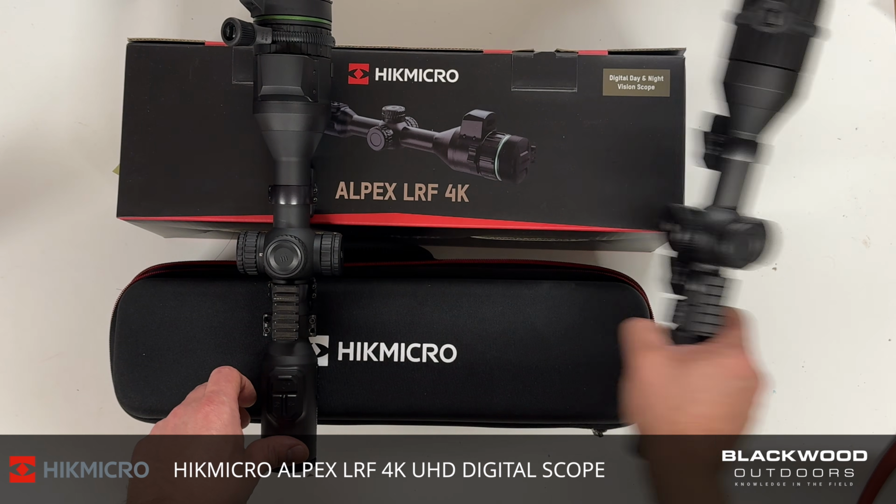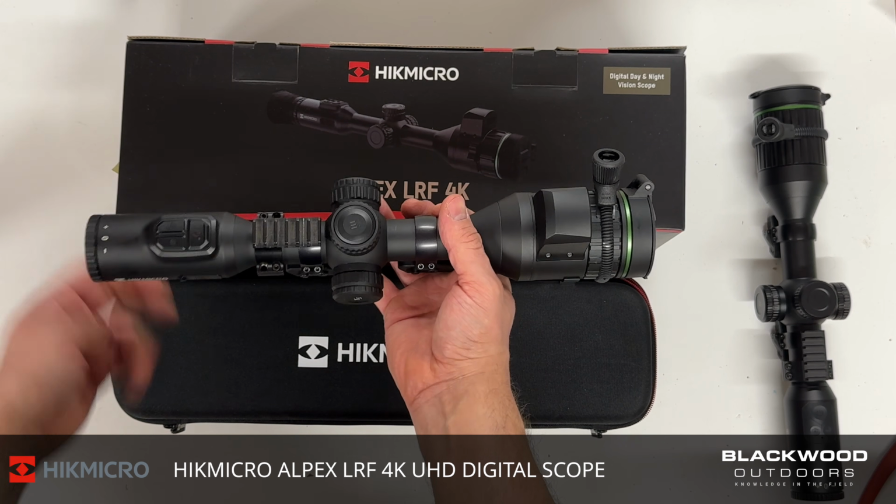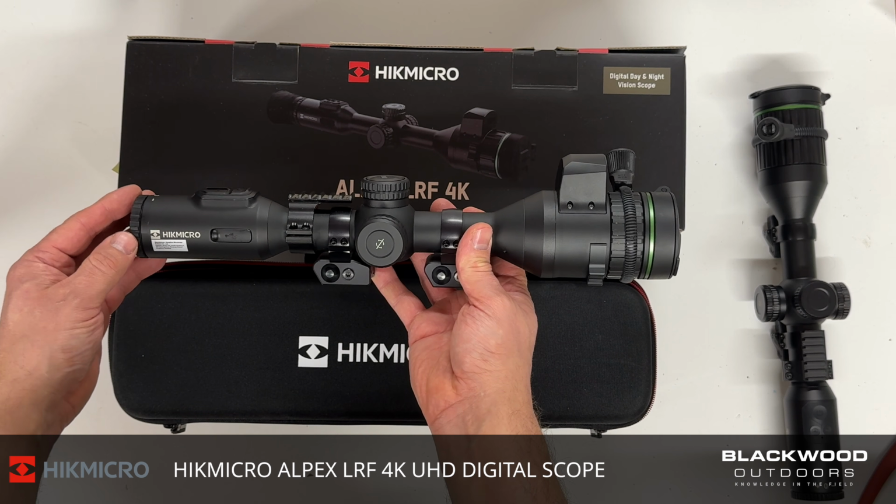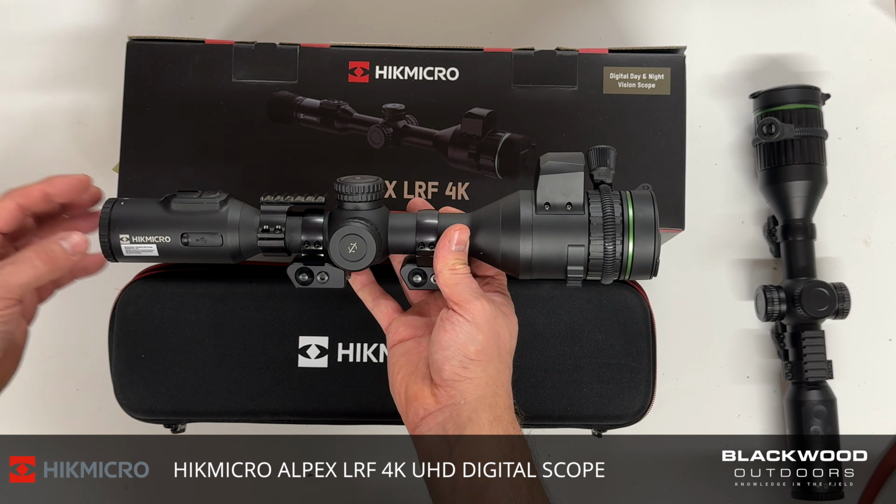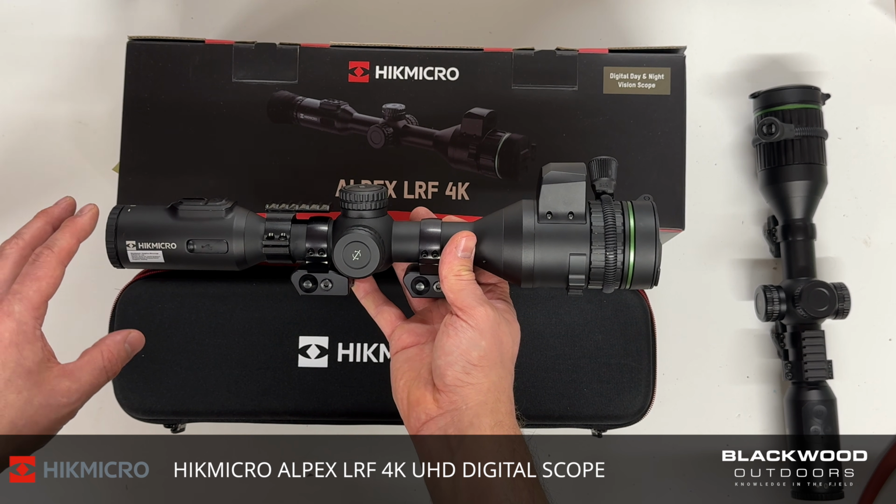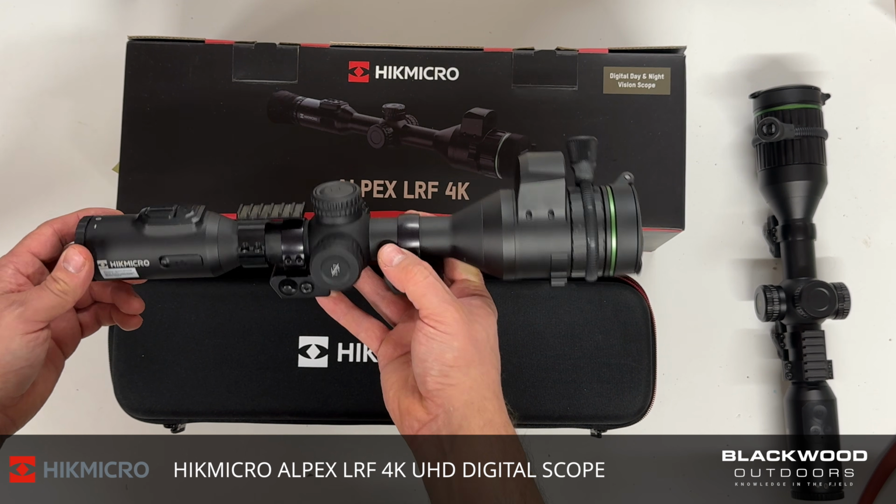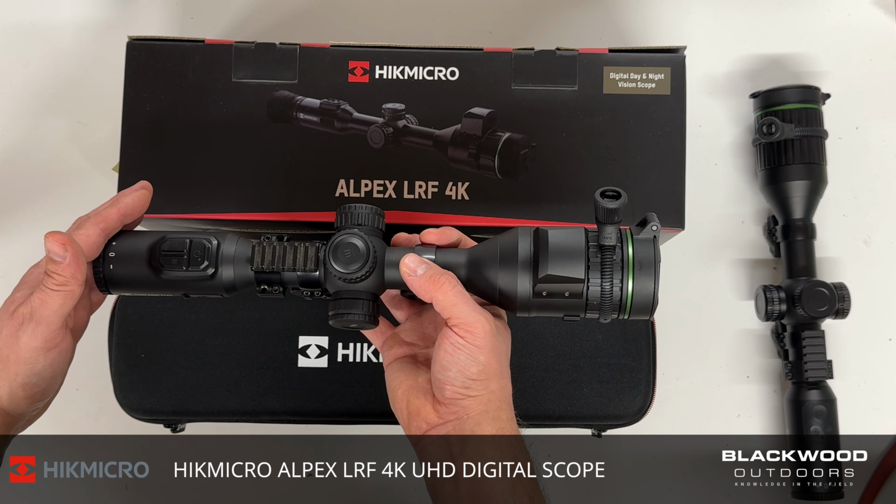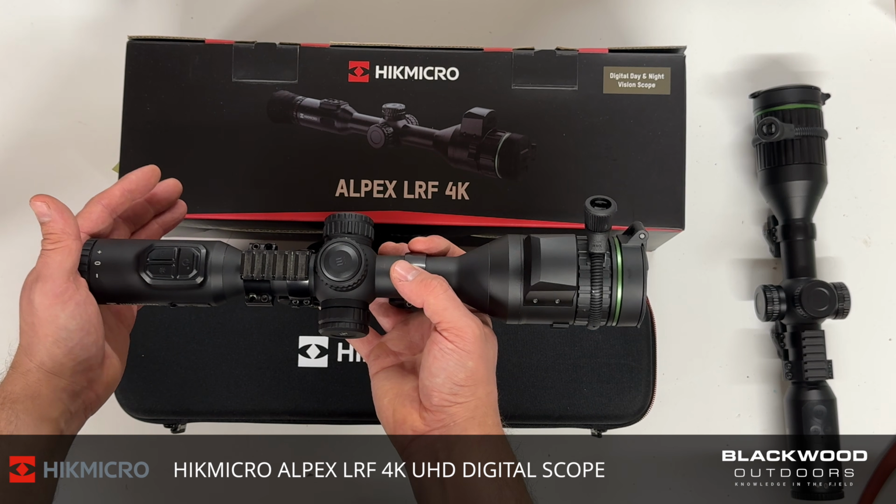We'll move this to the side a minute and go over what we want to look at, which is the Alpex 4K. So, design changes from the previous model. You now have a circular OLED eye display. It is crisper, the icons, etc. It's a new style format. It is nicer. You now have an angle and an incline indicator. Basically that gives you your allowance for cant on the rifle or incline. Ideal for myself, as I use an external indicator, which means I don't have to take my eye off the actual display. It's all within the display.